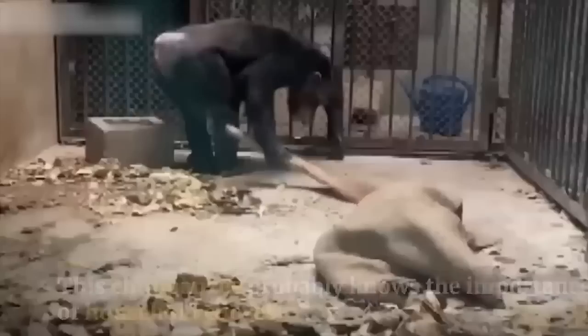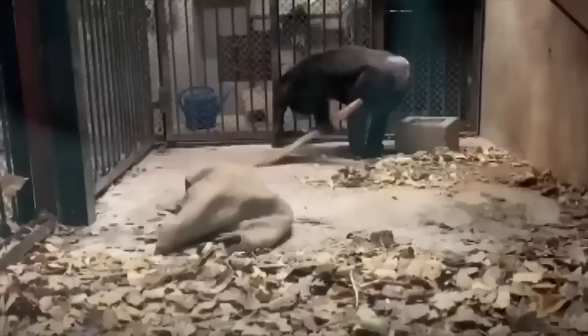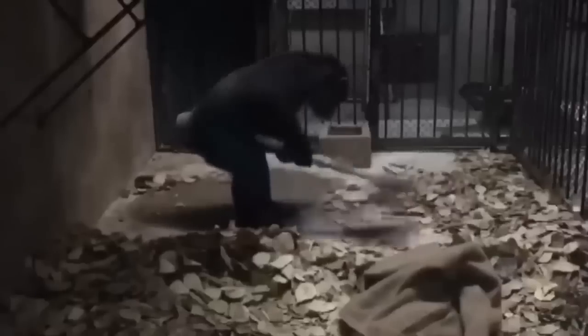This amazing chimp was seen sweeping the floor in his cage with a broom. It's incredible, right? According to his caretaker, the chimp learned this behavior by simply watching them sweep the floor. Apparently, she's usually the one cleaning up the enclosure, but this clever chimp decided to lend a hand.